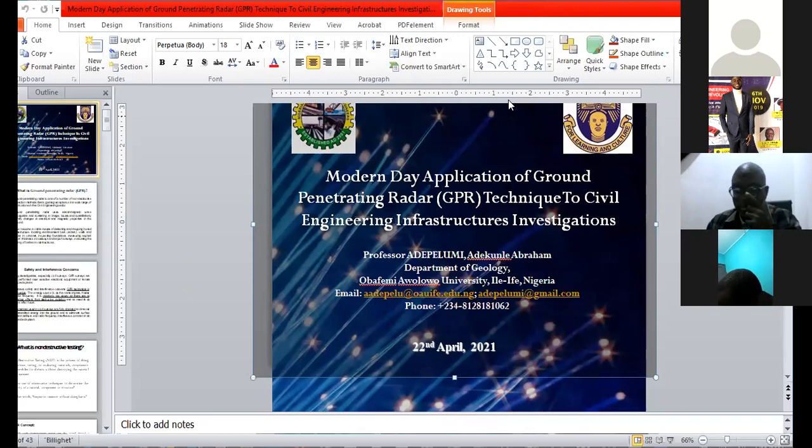For engineering applications, yes, it works for most of the things, but when it comes to foundation studies, I will not advise anybody to rely solely on GPR because, number one, it has limited depth of investigation. Even with the best of frequency, the 15 megahertz, you cannot get to the depth of 300 meters, 100 meters.